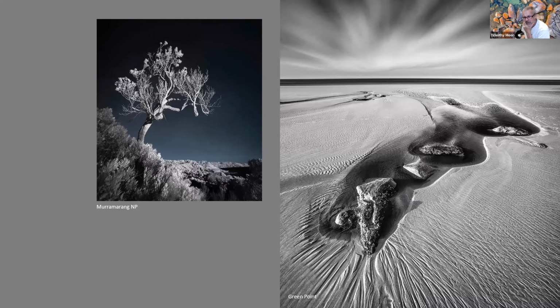So what was a lovely turquoise pool around these couple of rocks ends up in infrared having quite a different effect, because it accentuates the sheeting light running across the sand. It darkens the water, gives you these dark bands of ocean, and then you team that up with a bit of long exposure, and you've got a bit of everything, haven't you?